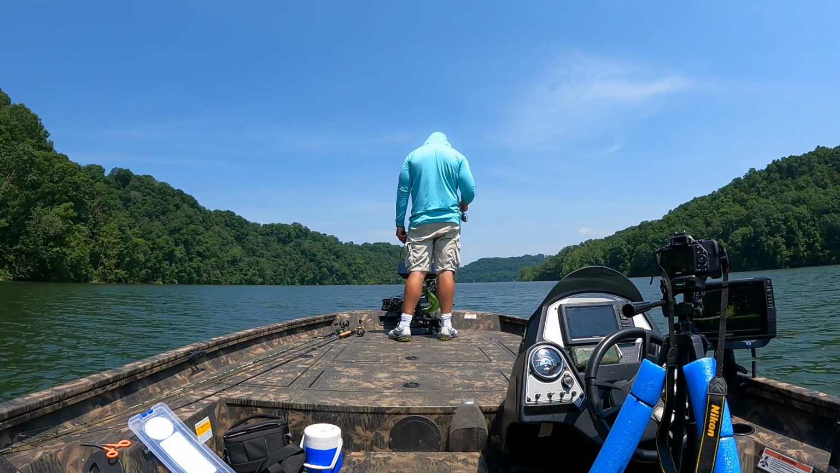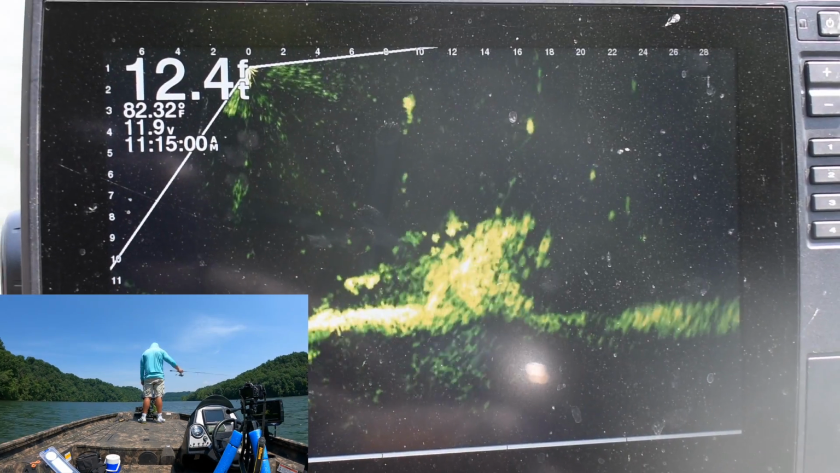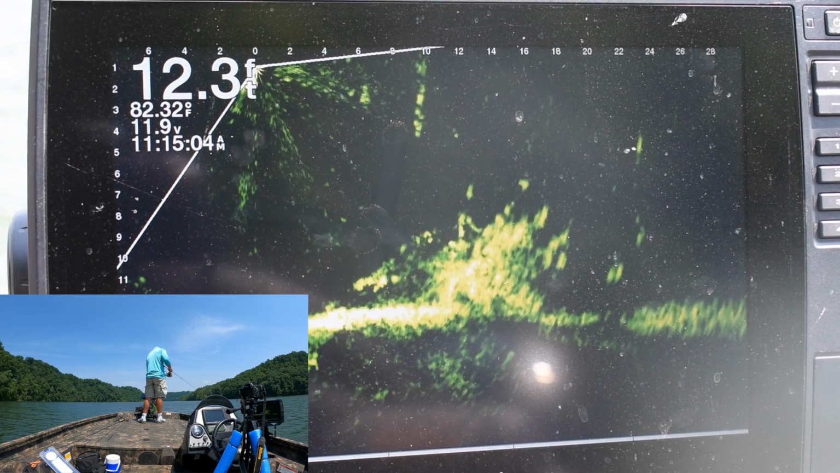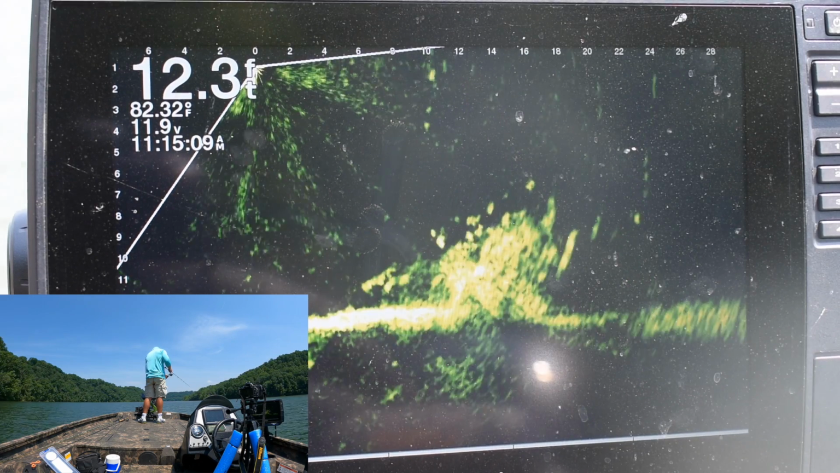I love this casting game, and when it works, that's what I like to do. But sometimes it's not always the most effective way to catch fish, so we go with the jigging, which I like. I like just putting fish in the boat, so whatever works.